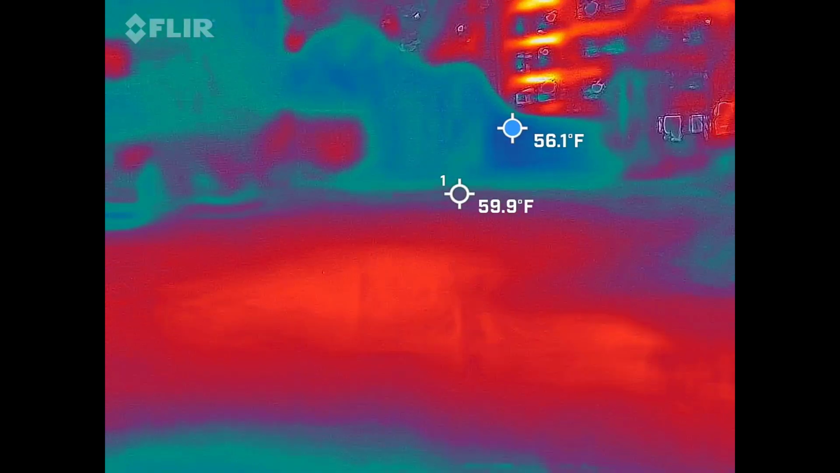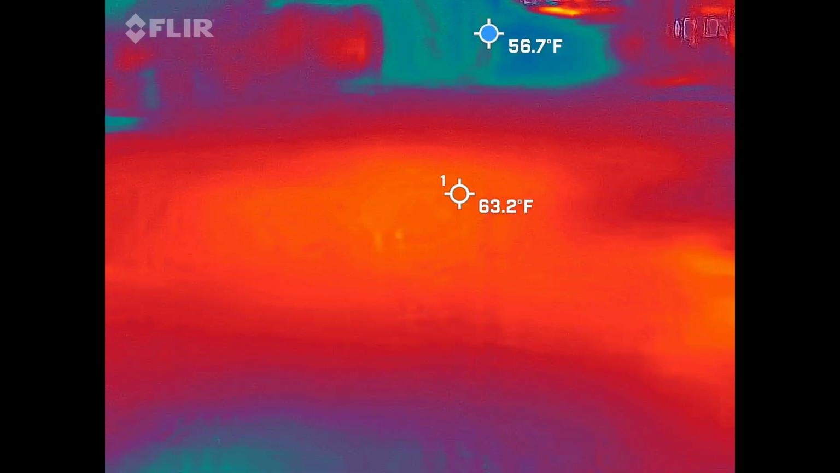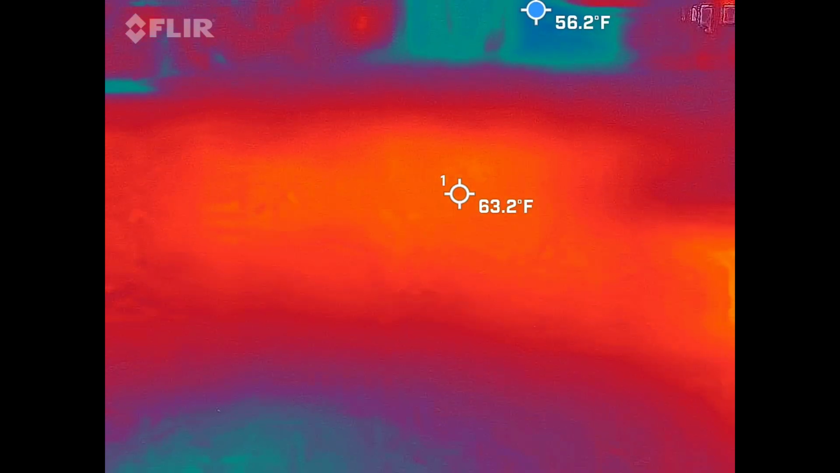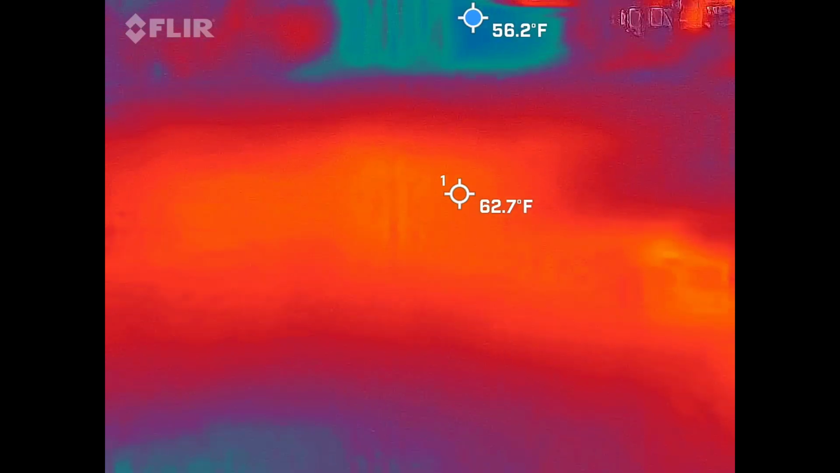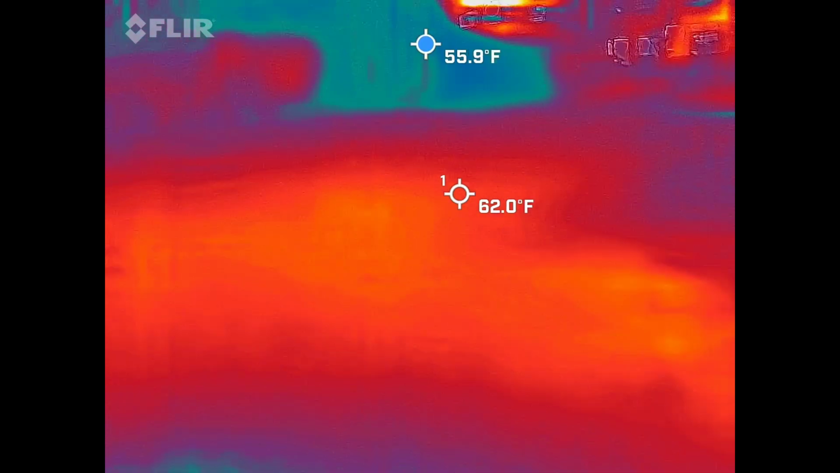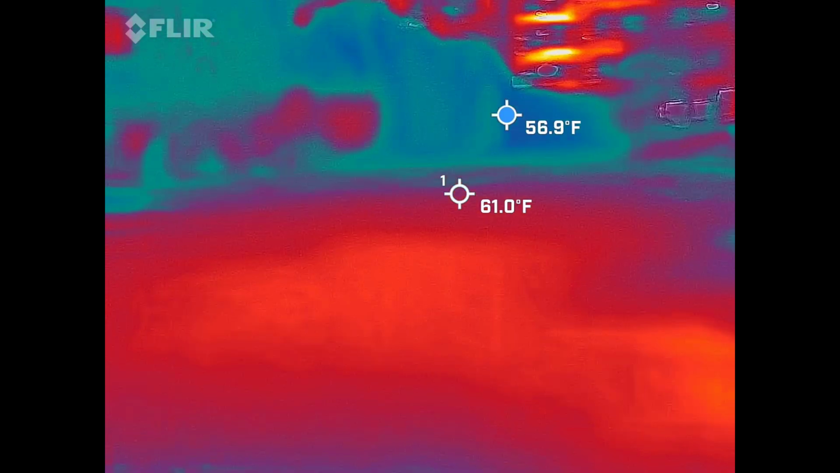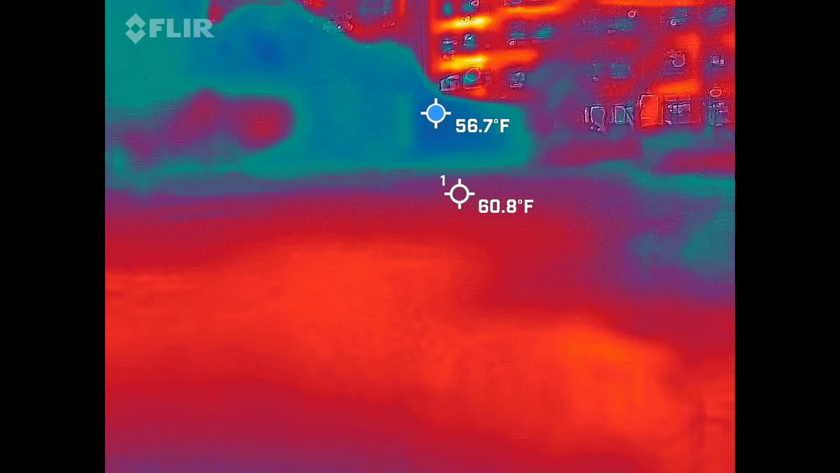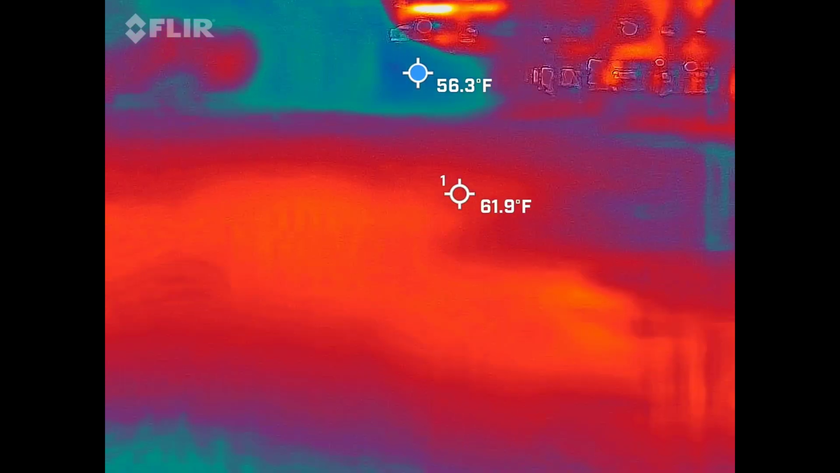What's your crosshair temperature on there, by the way? I don't know. Okay, so this says 59. I'm just wondering if it was high because it was next to me in my pocket. Seems warm because I know the ambient was supposed to be like 51. You're talking about the upper right? No, the one in the center.